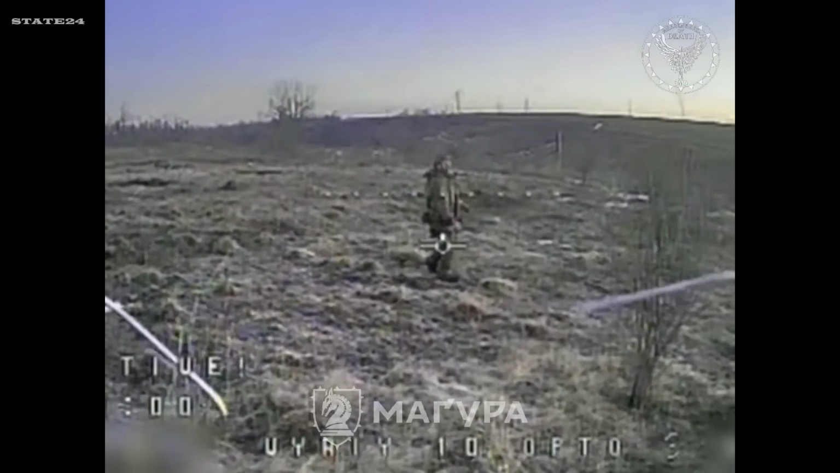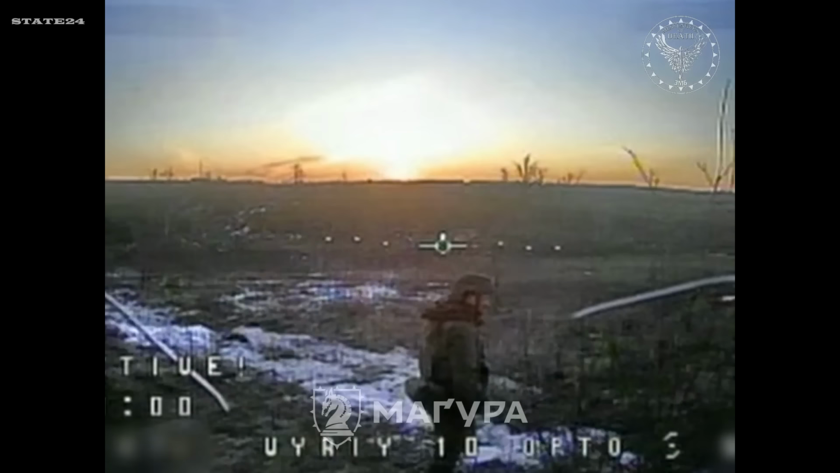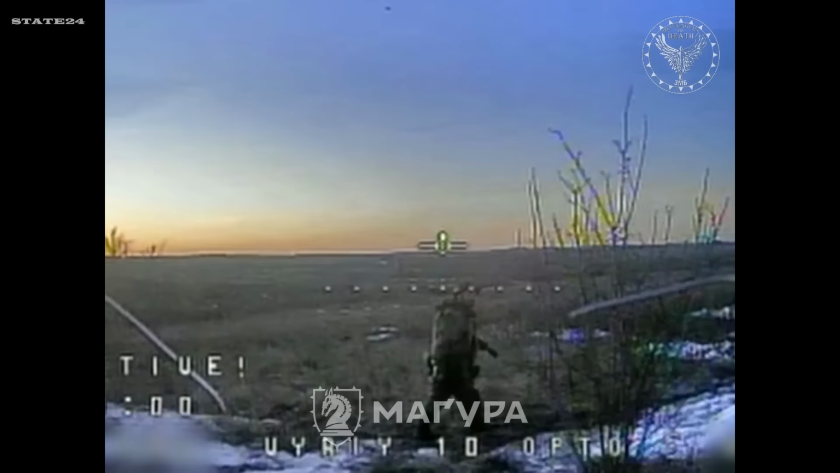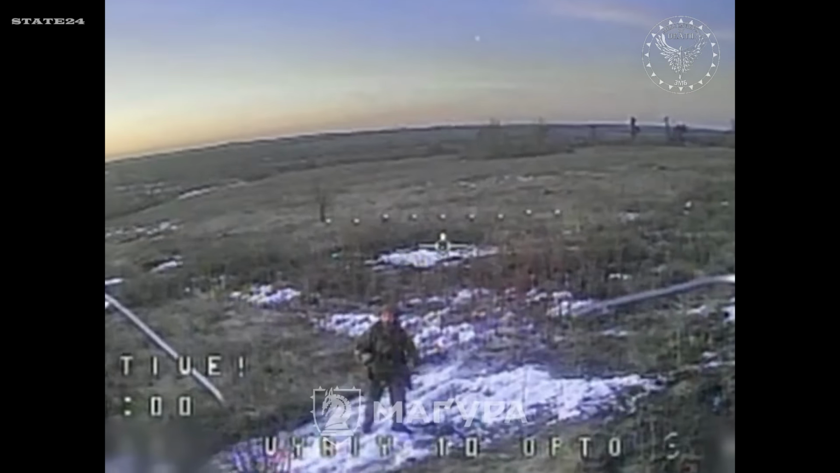This time, the soldier who encountered the drone remained remarkably calm. He was out in the open, with nowhere to hide or escape. Unarmed, he may have been trying to surrender. It's not entirely clear, but the FPV drone quickly moved in and launched its attack.